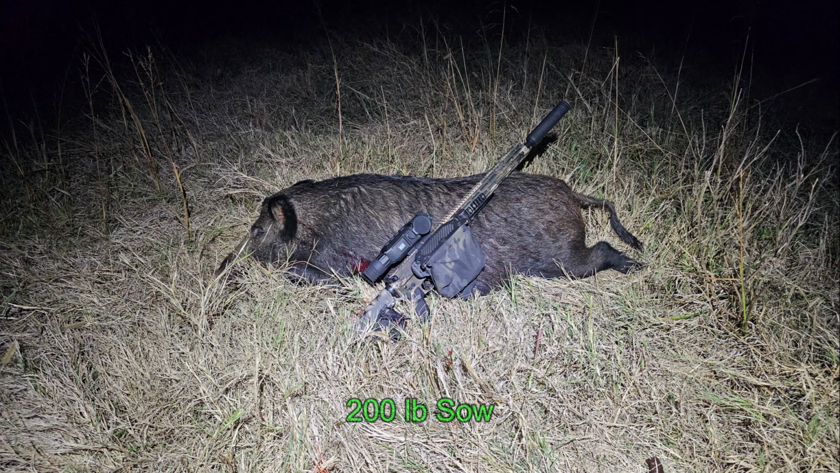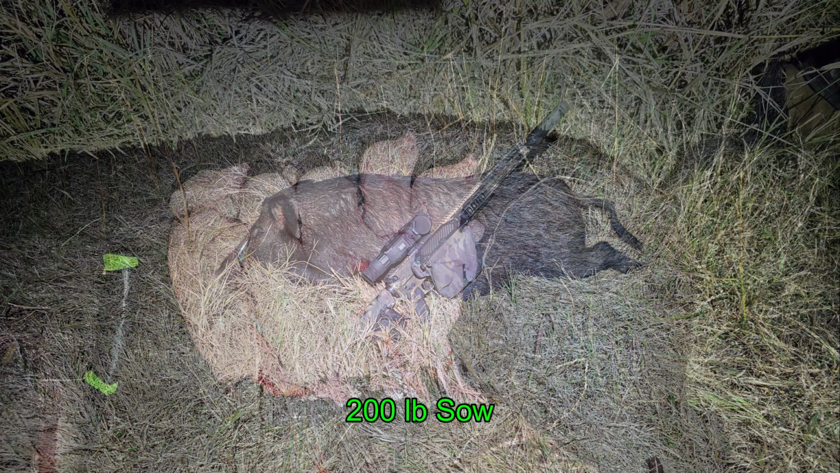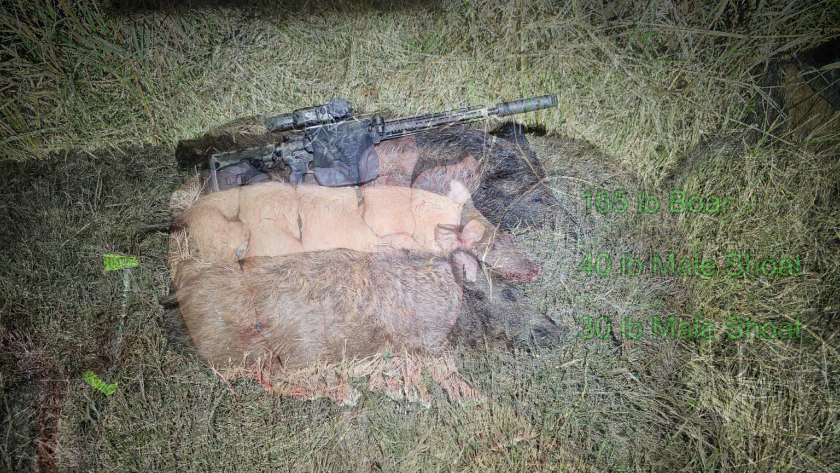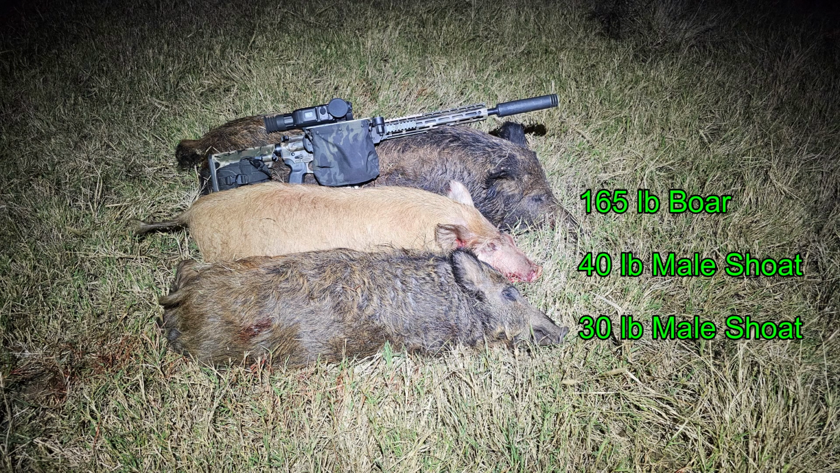Well, that first hog turned out to be a 200-pound sow, and she was very pregnant with 5 on board. All of the rest of the hogs were male, including a 165-pound boar and a couple of shoats coming in at 40 and 30 pounds.